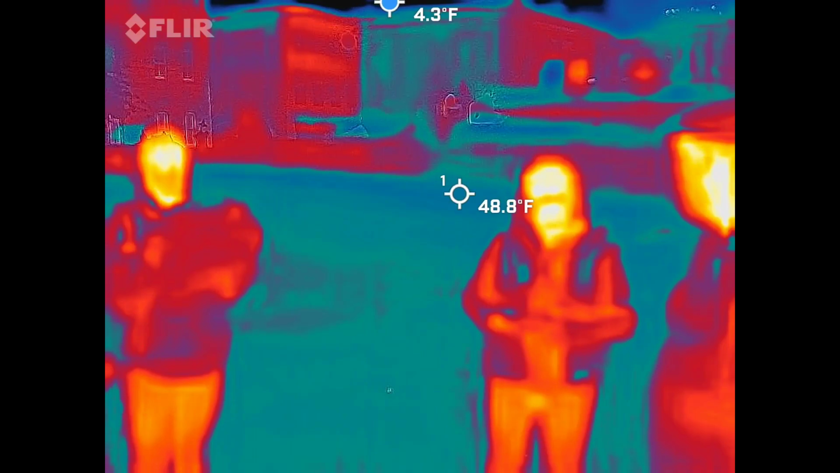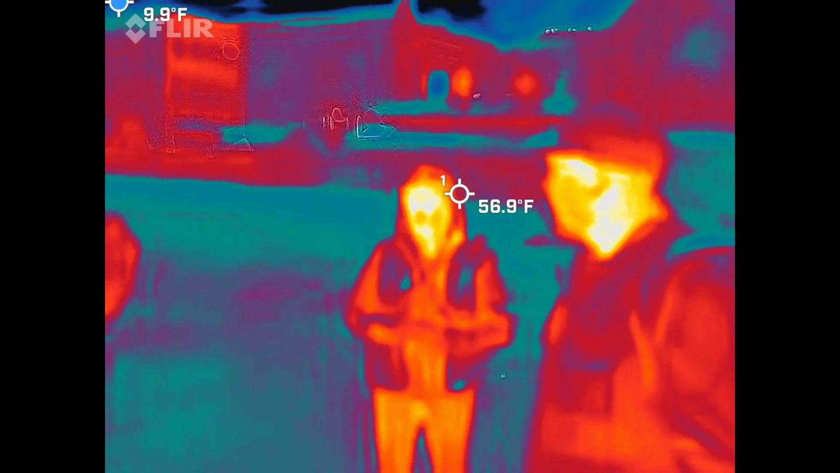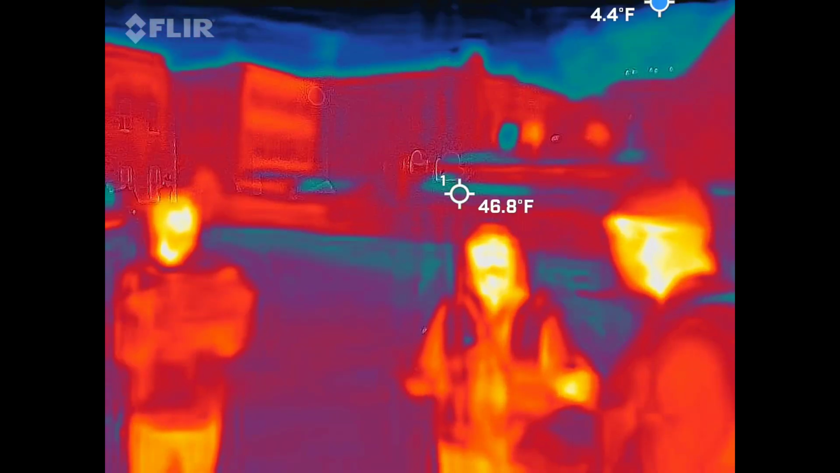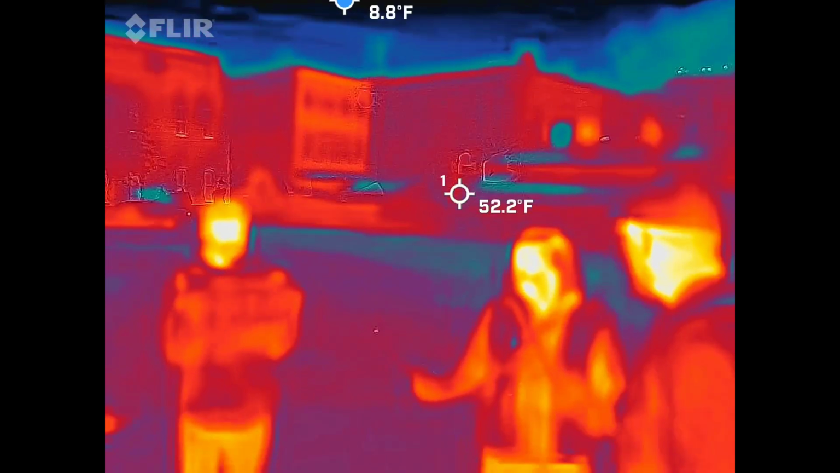17.8. So your baseline's now 25. So just keep going. Yep. So 51.8. Remove the phone. Separate. There you go. The phone may influence. Okay. So I'm not going to count that 51 just because.